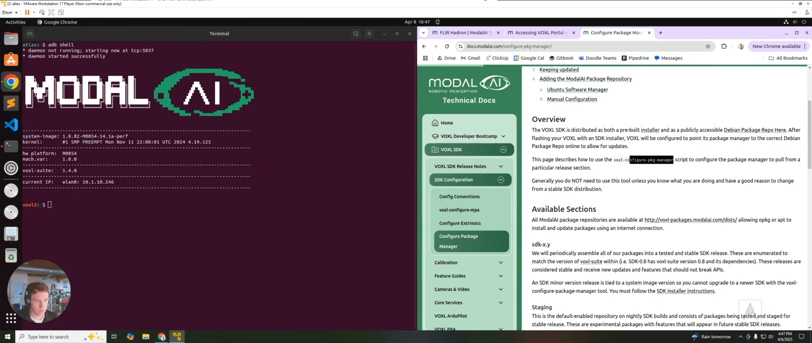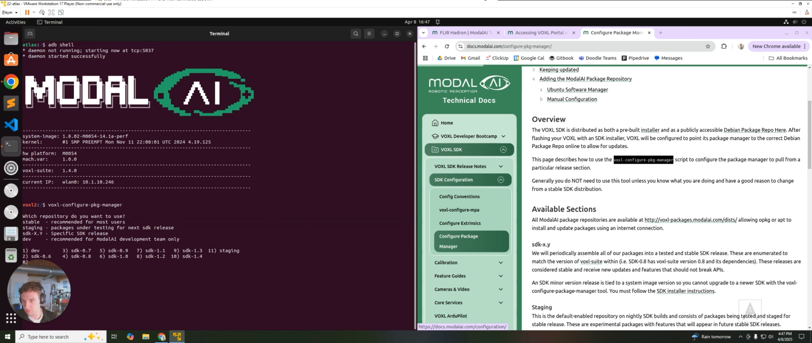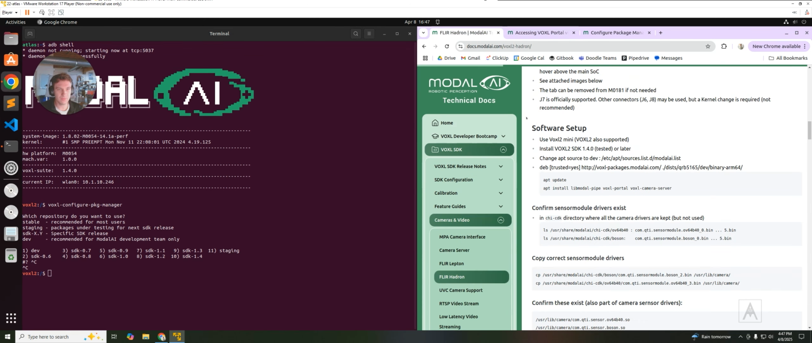There it is. So you're pretty much just running this. And then you're just selecting dev. You're selecting 1 right there. And that's how you essentially change the source to dev. I already did that, so I'm not going to do it again. And then after you do that, you can do an apt update, apt install, and those will install the right versions of the modal pipeline, the portal, and the voxl-camera-server.